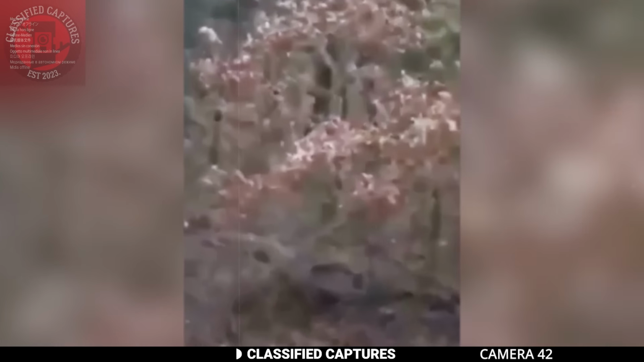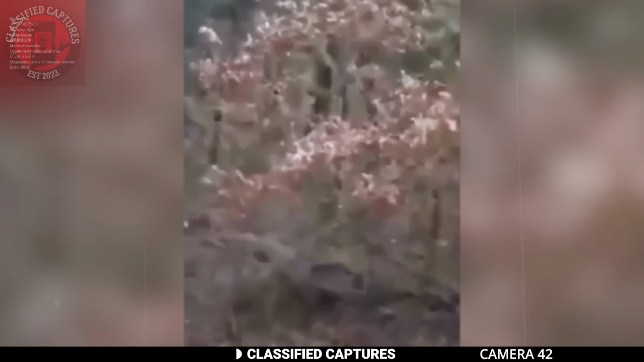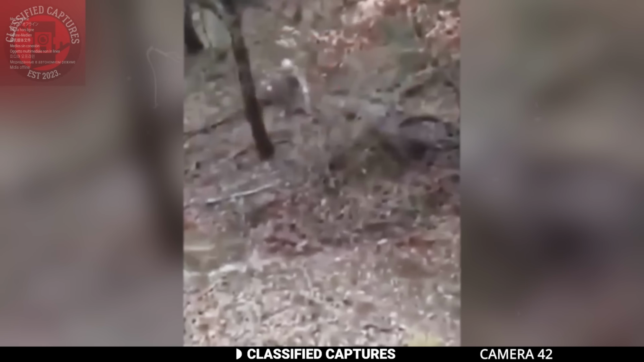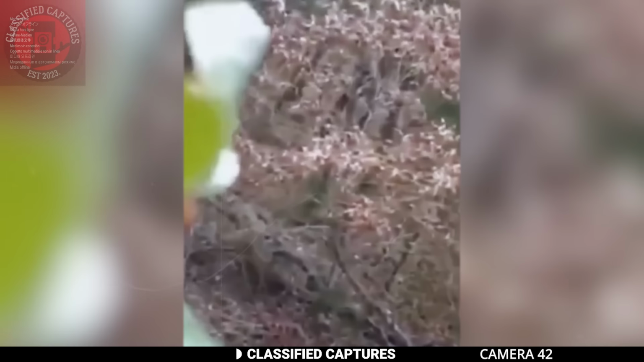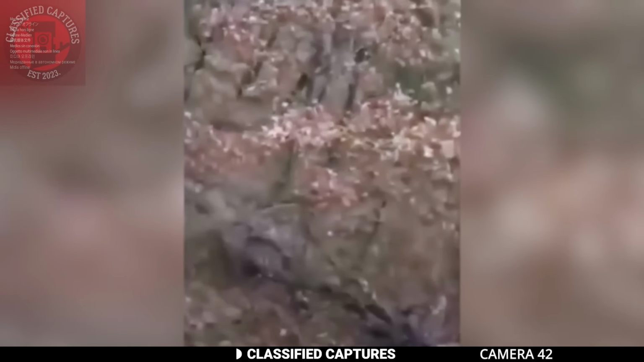This hiker was walking through the woods when he spotted a creature emerging from the woods. Not knowing what it was, he took out his camera to film. But the creature noticed him too, and he had no other option than to run for his dear life. Did you see the creature though?